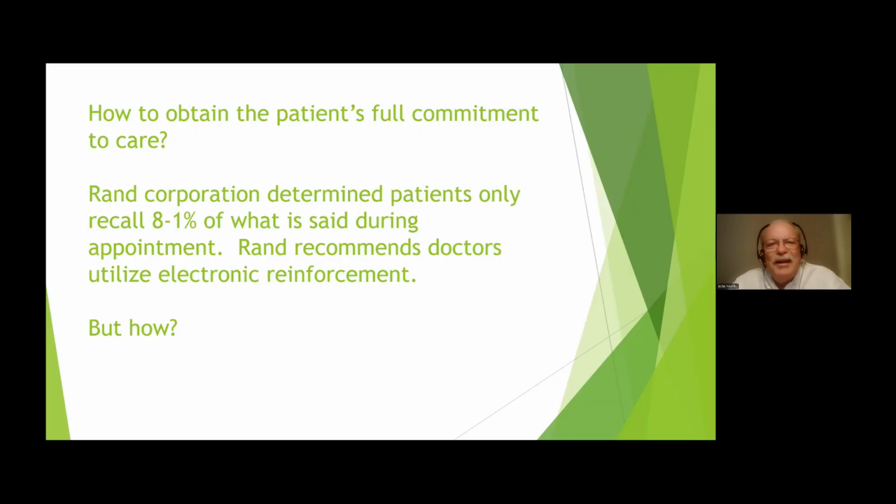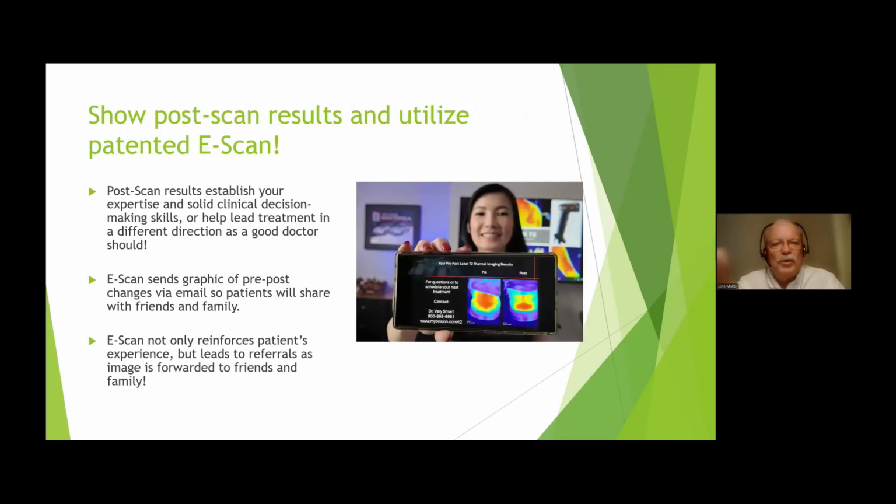We need to understand that patients need to be committed. Rand Corporation determined that patients only recall about 8 to 10% of what is said during your appointment. In other words, they'll kind of listen to you. We've all done the 20-minute report of findings. And what do they say at the end of the report of findings? "So, doc, what you're telling me is I've got a problem in my neck." What we need to do is show the pictures, and this is how we reinforce it. We show pre and post scans that they can take home.